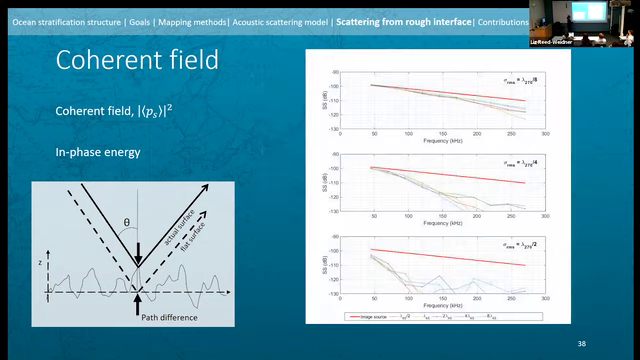So here we have increasing root mean squared height as we're going down. And I'm plotting all of the model simulations. So we have every model simulation at this root mean squared height. And what we can see immediately is that there is a frequency dependence to loss. As we increase frequency, we have an increased loss in the coherent field. And as we increase our RMS height, we have an increased loss in the coherent field.